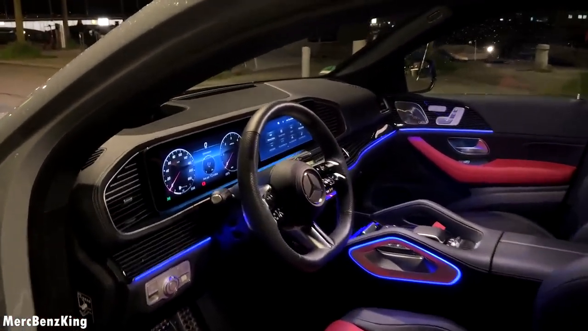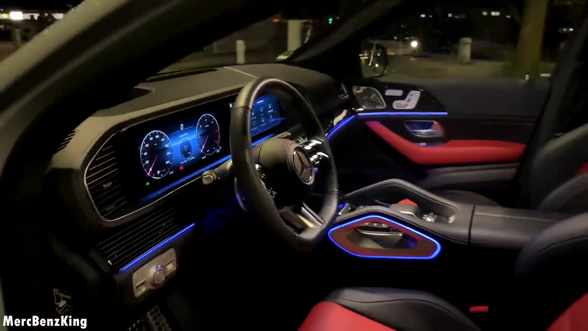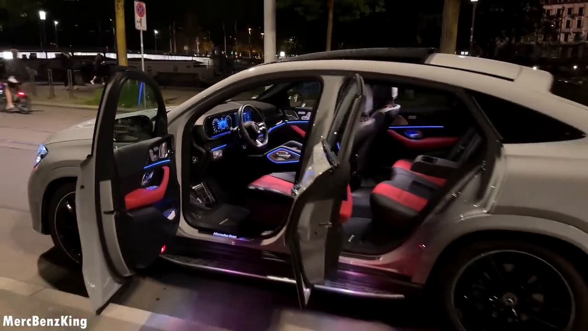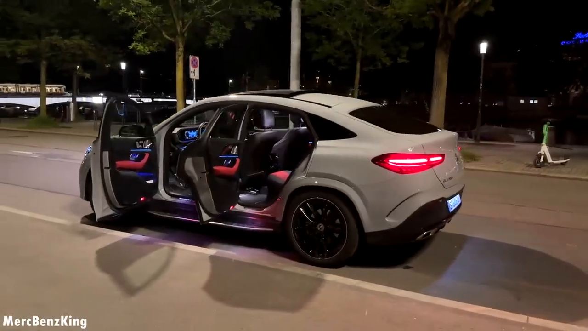This is the new steering wheel, as I mentioned. I will show you that later when we are driving, and it has a beautiful ambient lighting game. Just check out the shape of this GLE Coupe.